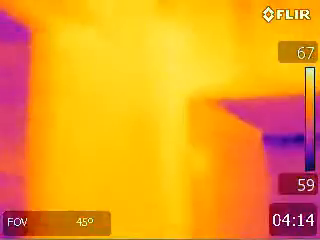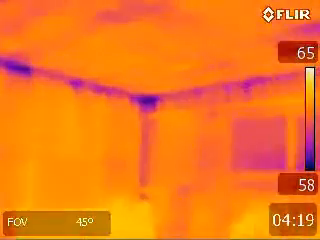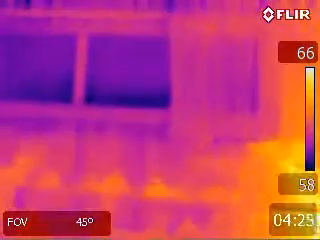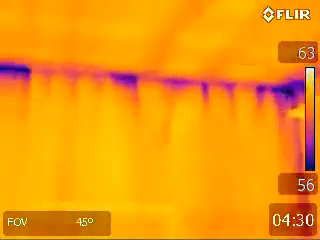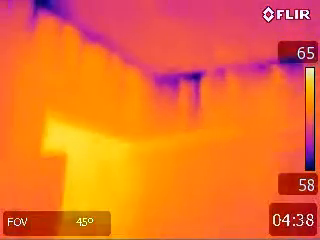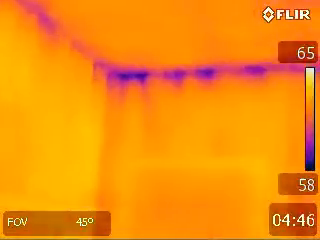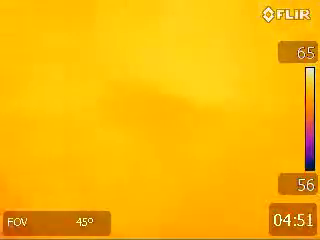Leakage like this is very hard to detect without the use of a blower door and thermal imaging camera. During the mitigation process, Shotz will use thermal imaging and the blower door to seek and deseal the air leakage. The rule of thumb is always go for the worst first. That's the low-hanging fruit.